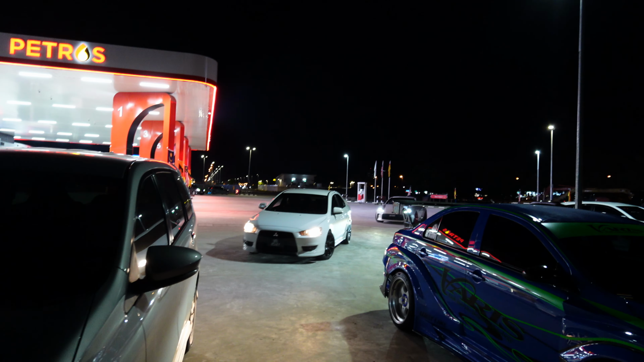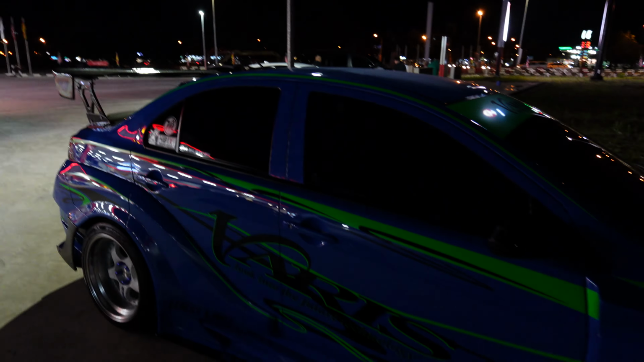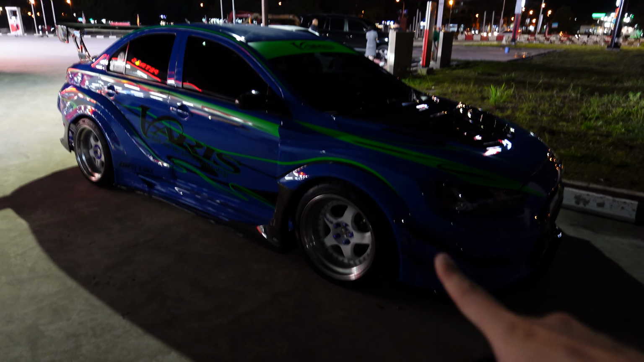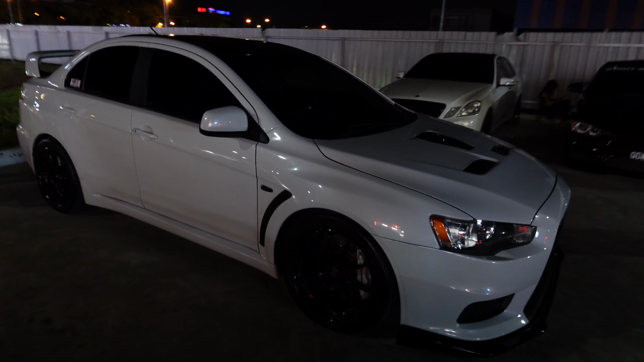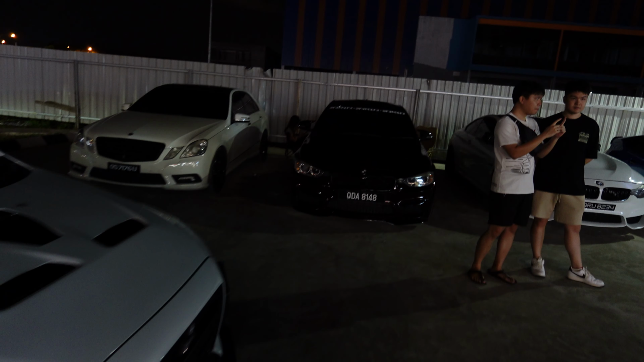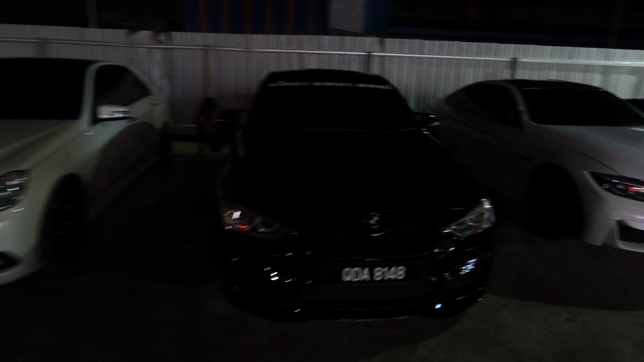Oh, there are more of them coming. I see a GR86, and I believe this is a converted Inspira. So is this one. Apparently they have an engine swap already on this car, a 5-speed manual as well. And of course, this is another one here. This is another converted. And we have, I'm not too sure which one it is, a 3 Series. And then we have a 4 Series here. This is a converted.